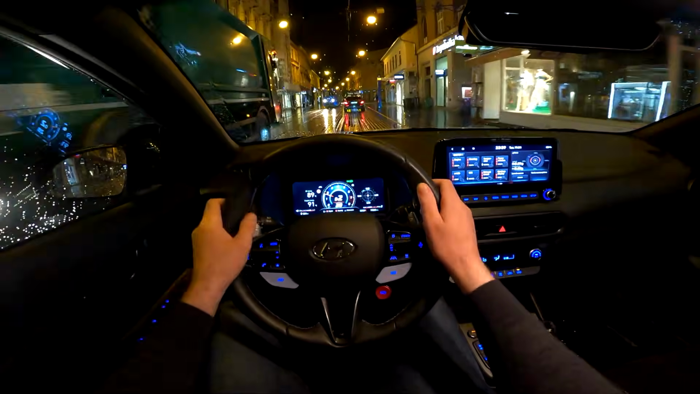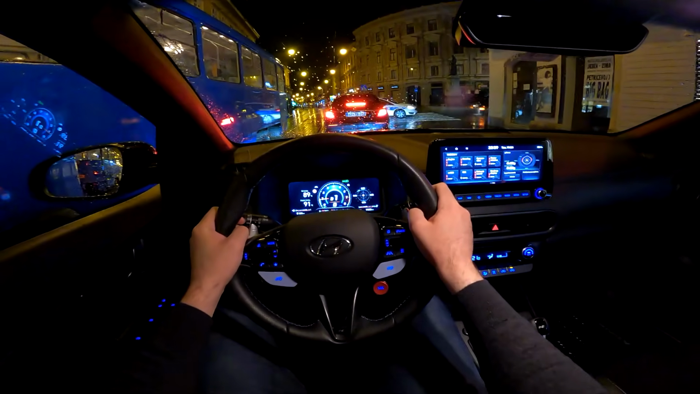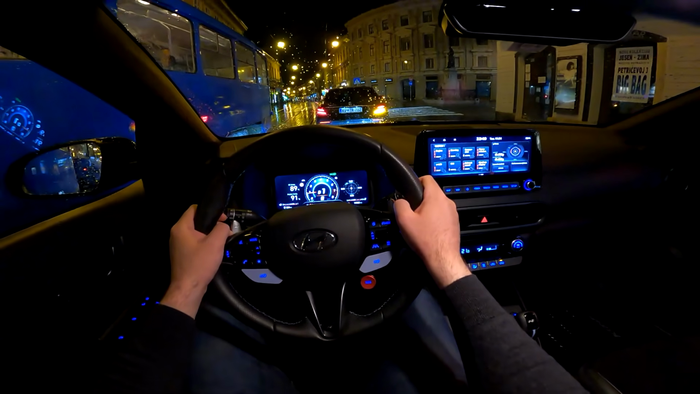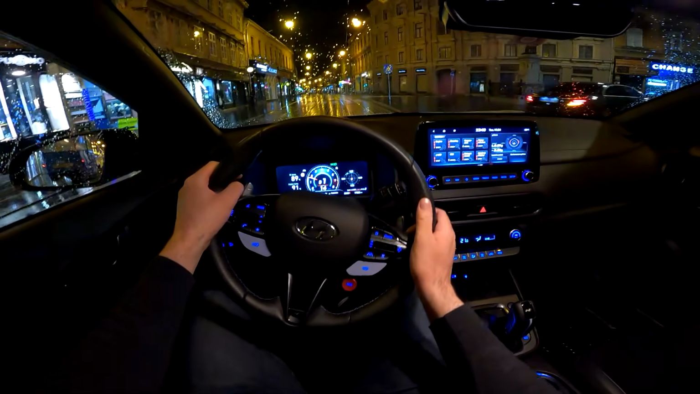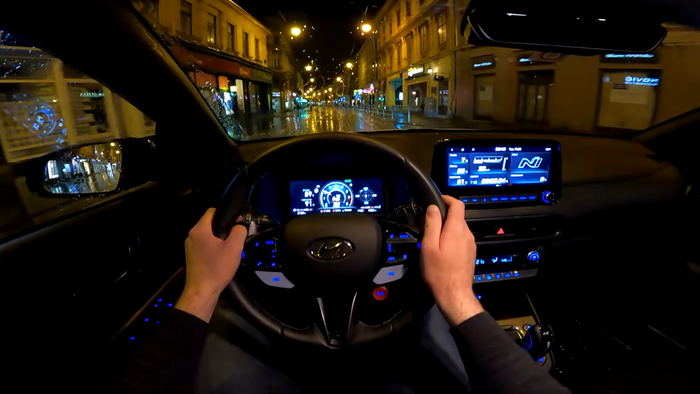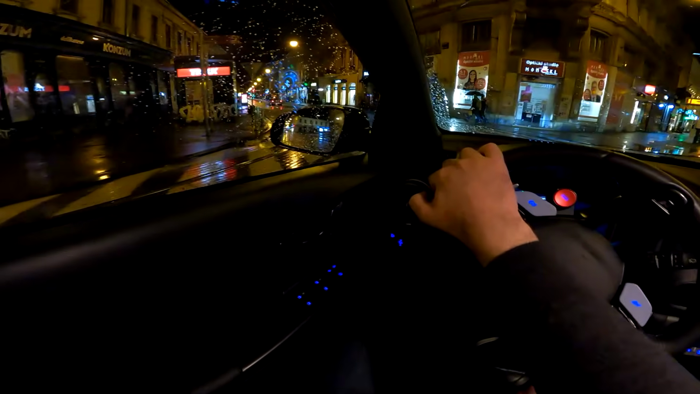In front of us we have the 10.25-inch digital cockpit. Here is the additional screen that also measures 10.25 inches, and some buttons, shortcuts for various functions. I quite like this, and the dedicated screen within the infotainment system itself.